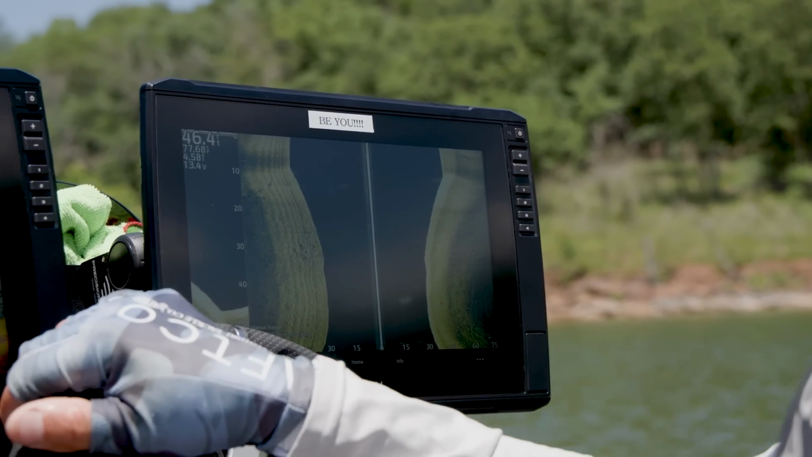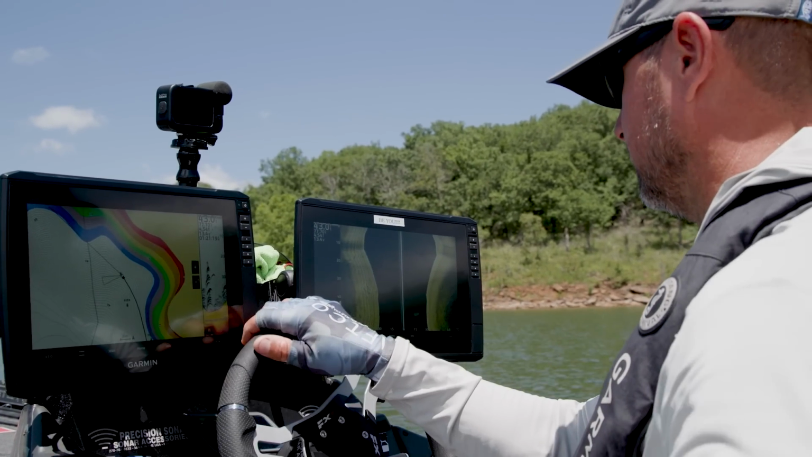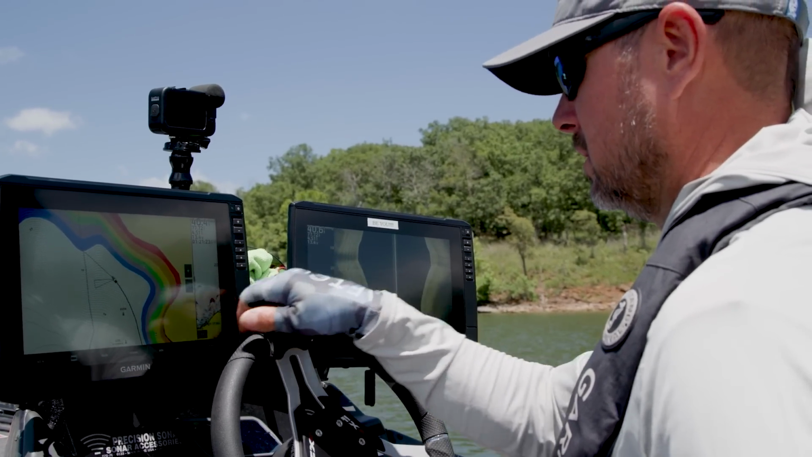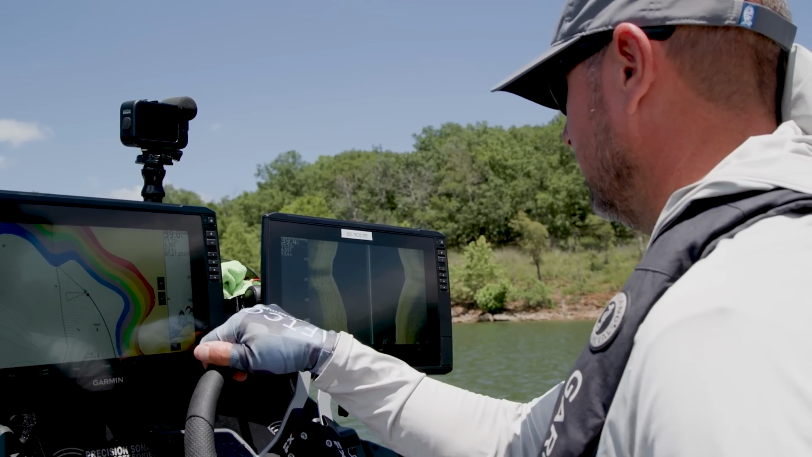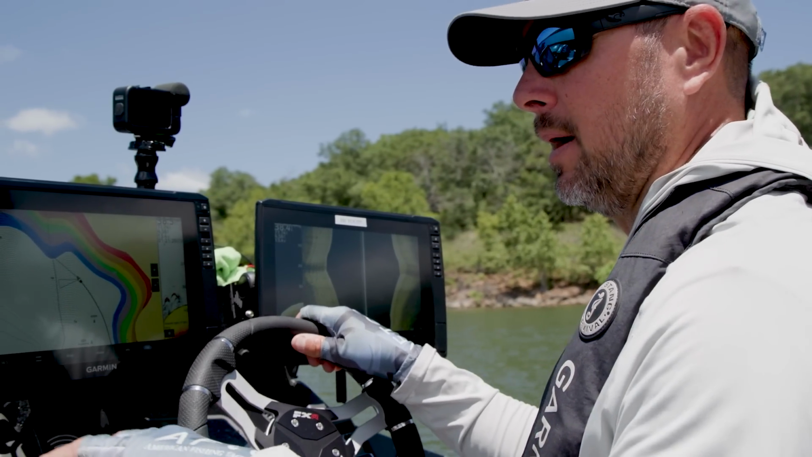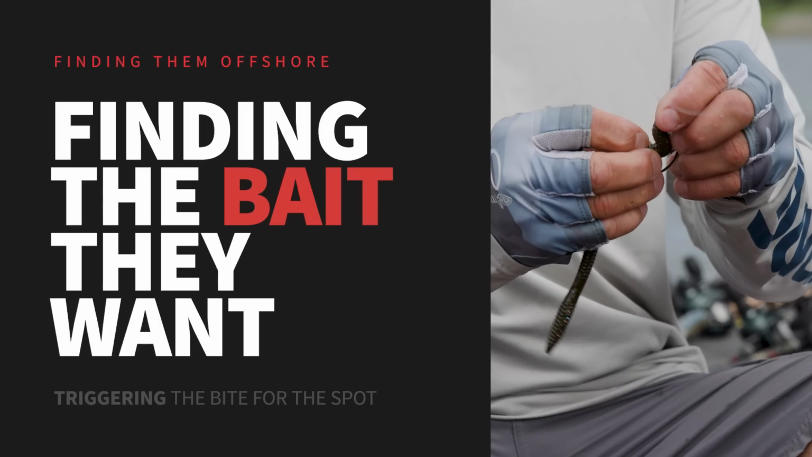But it just seems like right after that, when they first come out, they want to be kind of close to the bottom. So it's just better for me, I think I see them better in this kind of stuff. And also you can pick up hard spots better with side view than you can with Livescope.